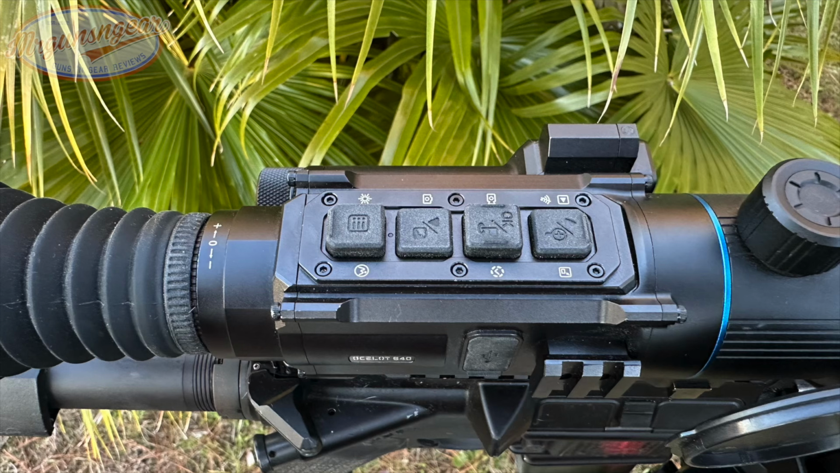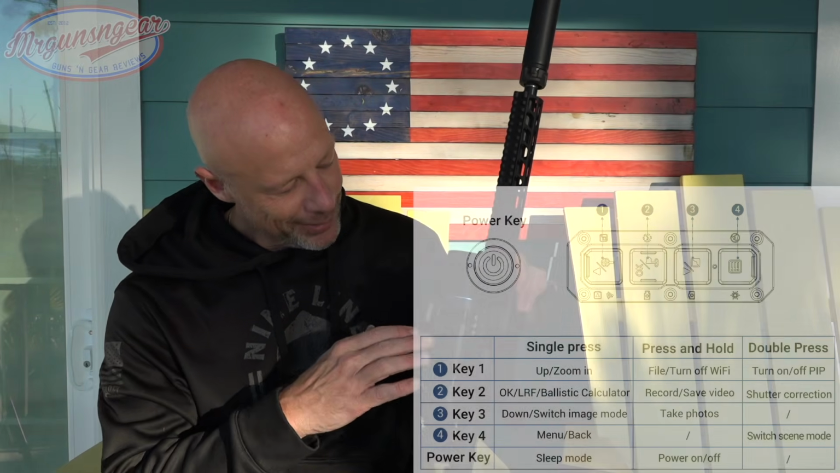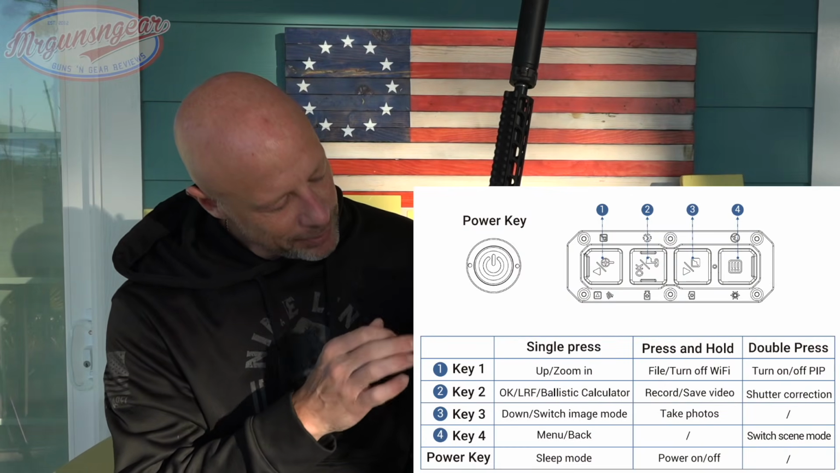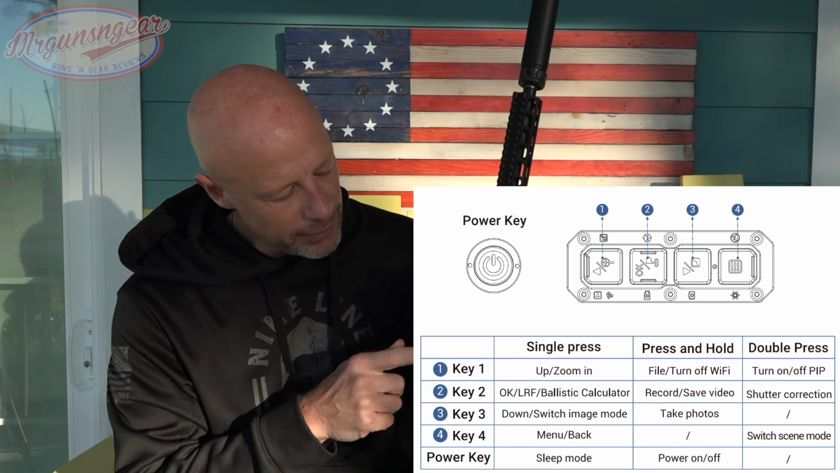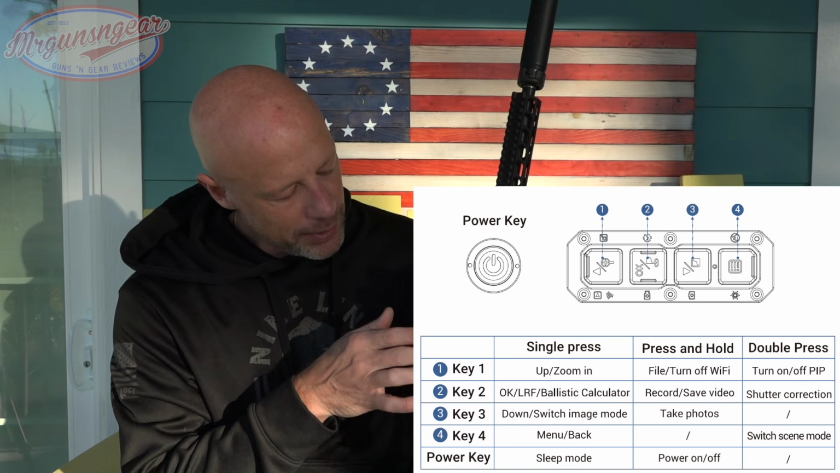It only has 4 buttons. Each button does 2 different functions. So basically you have a short press that will do one thing, and then you have a long press that will do another thing. And that's it. So you go down the button here and you have your playback, you have your recording and or taking photos, and then you have your actual down and up button in between.